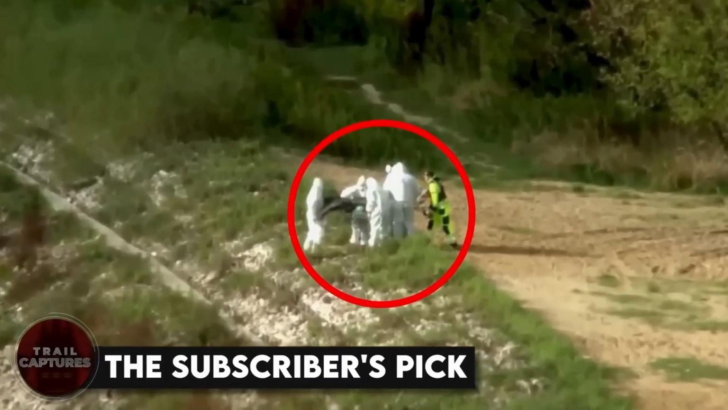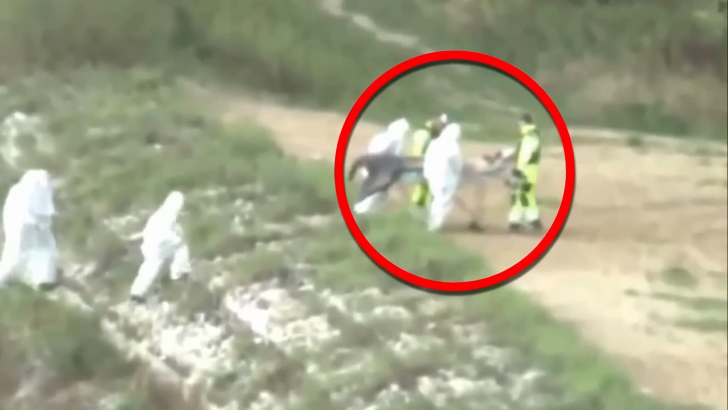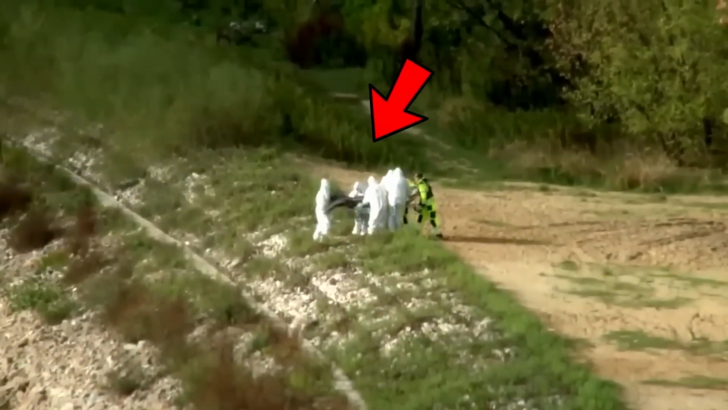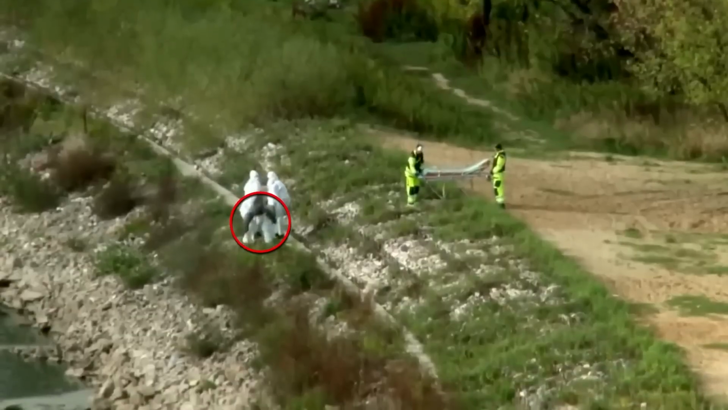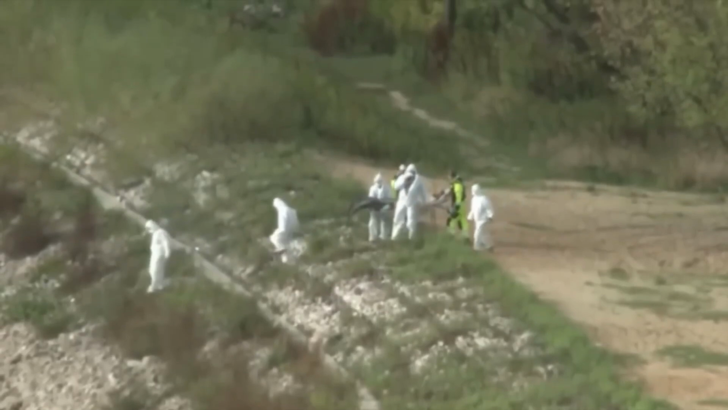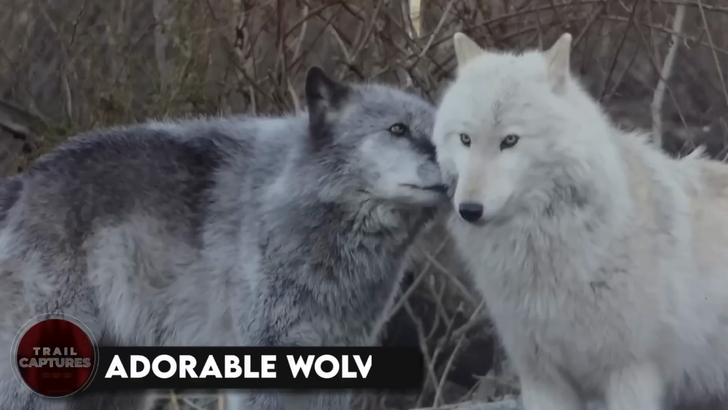The subscribers pick. This image was taken from a video which shows some researchers doing something strange. You can see a group of people dressed in white and yellow on a deserted beach. They seem to be picking up something from the ground and putting it on a stretcher before taking it away. And of course, we can even see the tail of a creature in the video, which only points in one direction. A mermaid! How crazy is that?